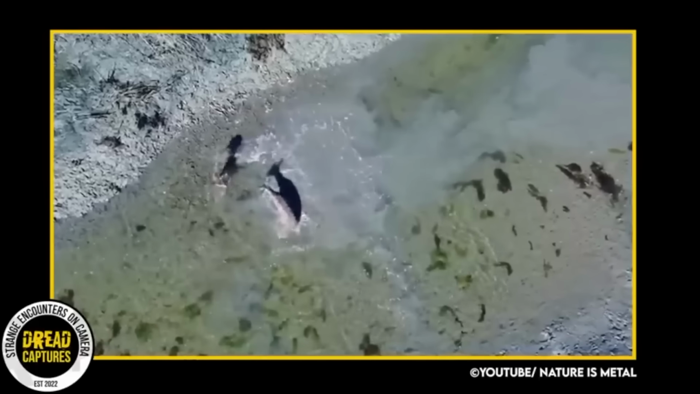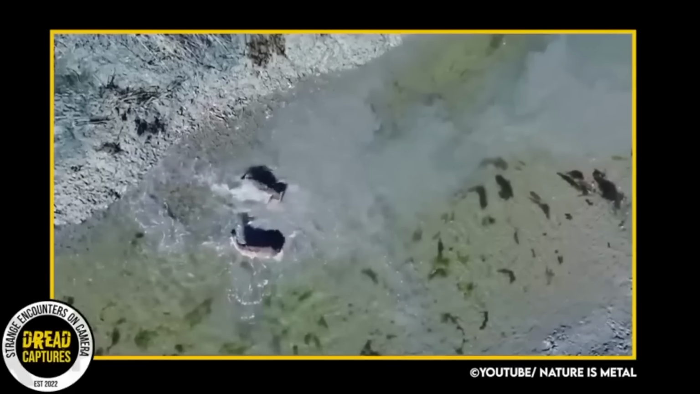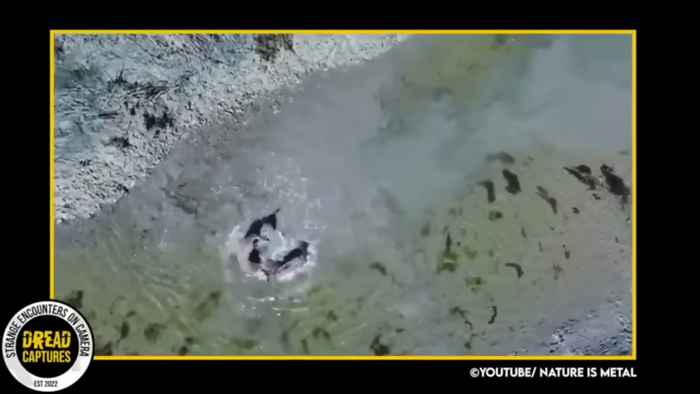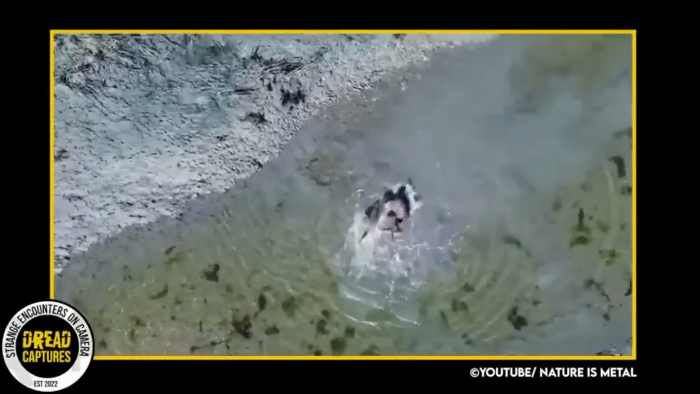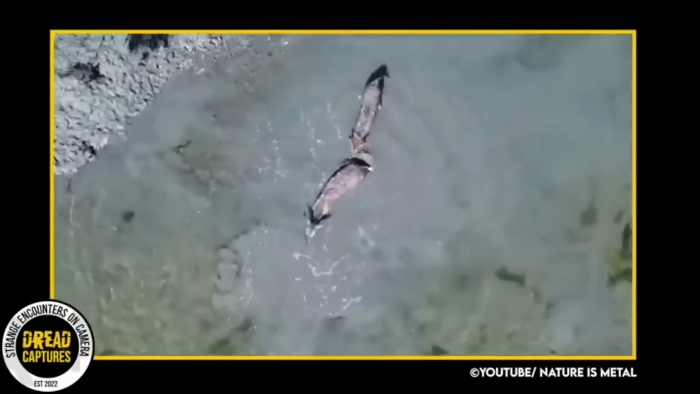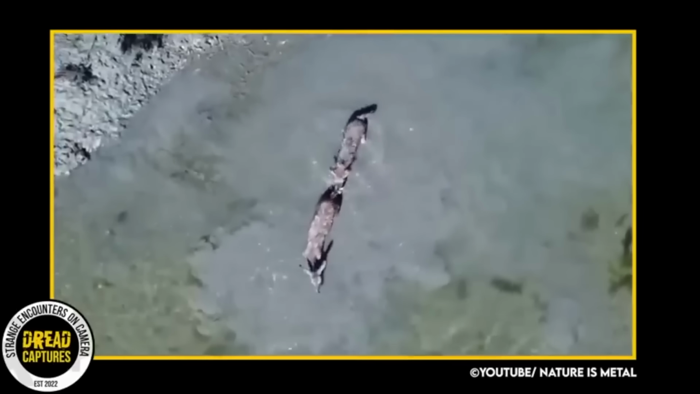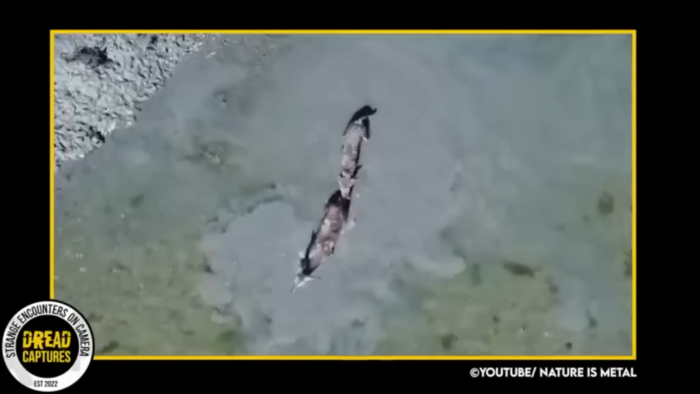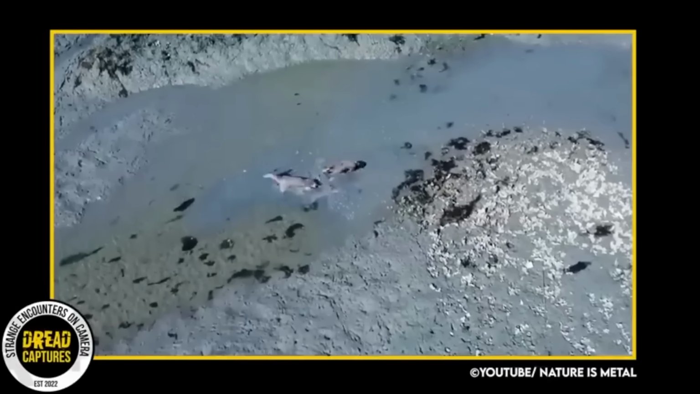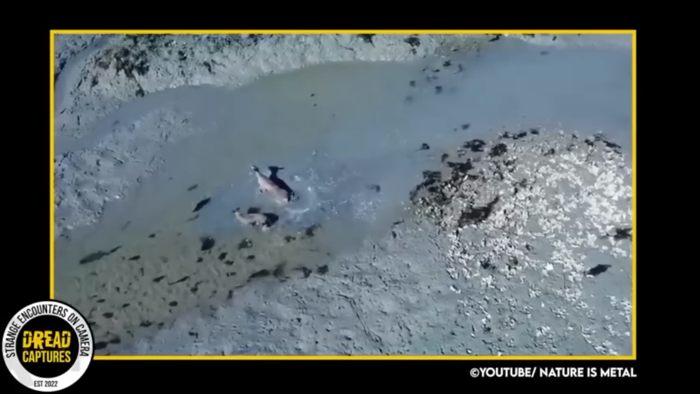Now, I would traditionally say that the deer has an advantage here because they are much stronger swimmers than coyotes. However, the water is not deep enough for the deer to have any real advantage. The coyote is still able to use its strong legs, while the deer's hooves are likely sinking into the soft marsh mud. This goes on for a few more minutes before the coyote gets and keeps the advantage.